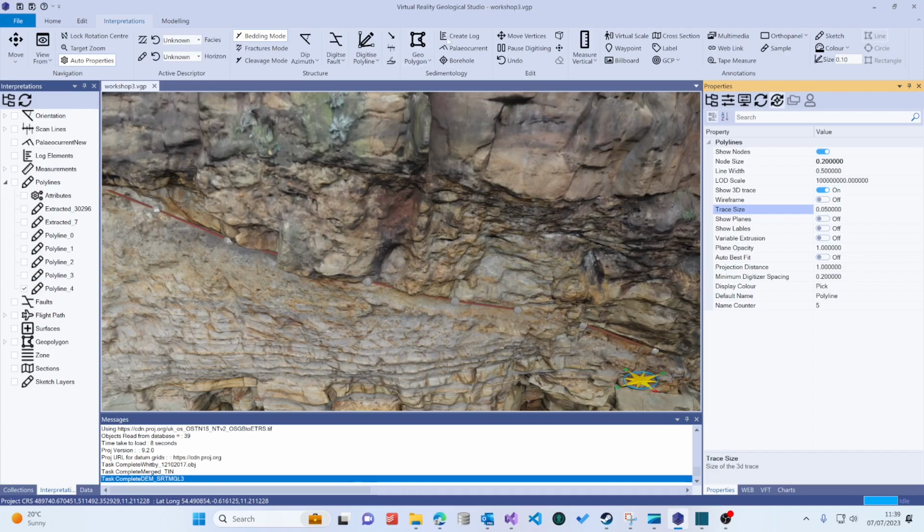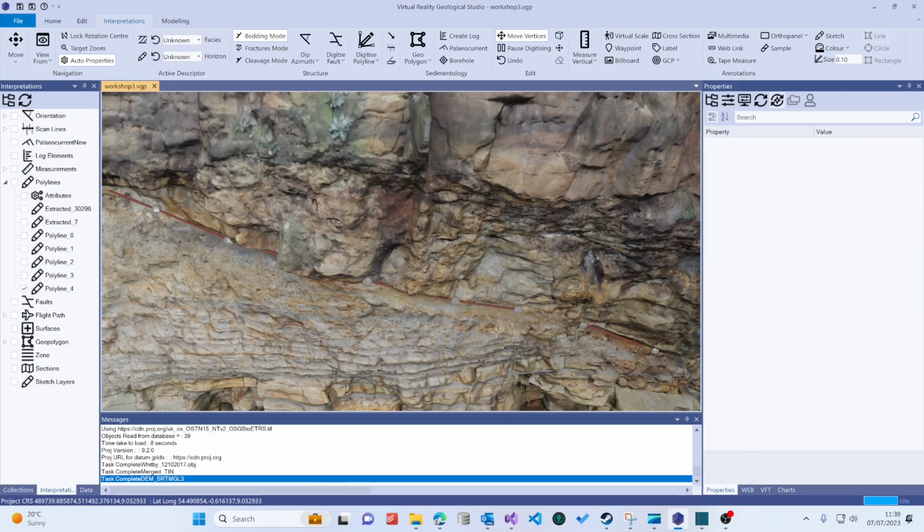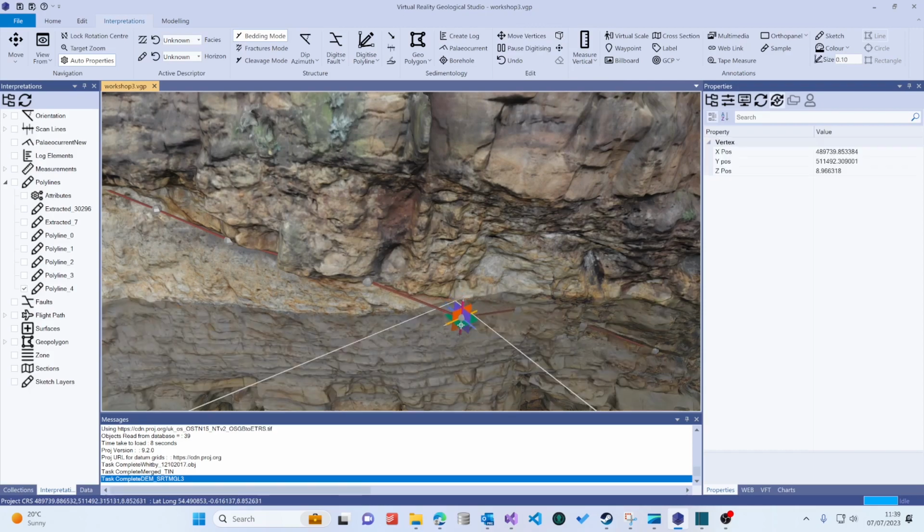To edit the polyline, we head over to Move Vertices. Simply click on a vertex when it's visible and you can drag it to wherever you want it. In this mode, when you drag, the vertex will always be attached to the outcrop model. You can do Ctrl-Z to undo the edit. The 3D Translate option also works on the vertices. And again, we have the widget where we can move the vertex out of the outcrop if we needed. And again, Ctrl-Z will undo the edits that you've made.